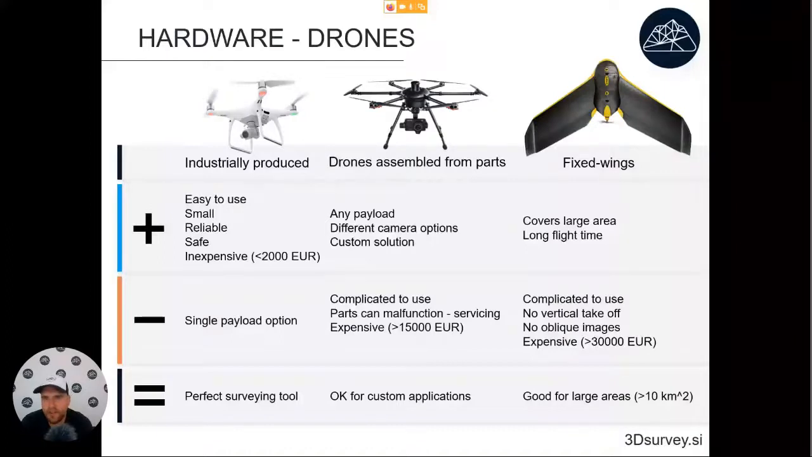And about the last section, the fixed wings, they are good because they can cover a lot larger areas. They have flying times of up to 3 hours. So that's what the producers are telling us, but you can maybe count on 2 hours of flight. They tend to be a lot more complicated to use.